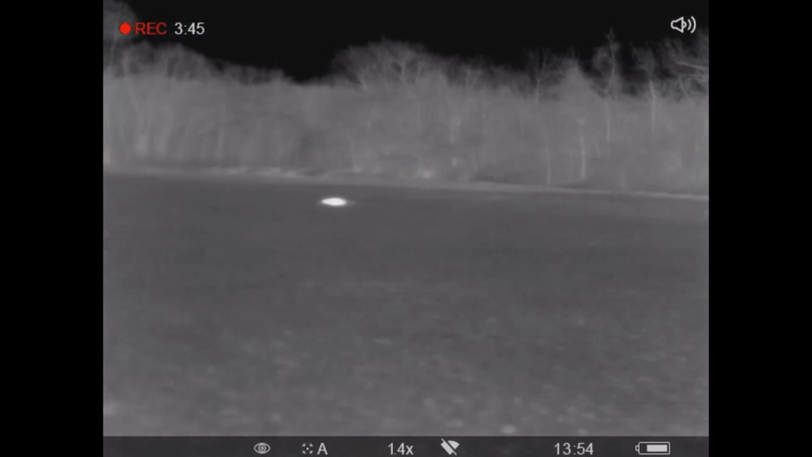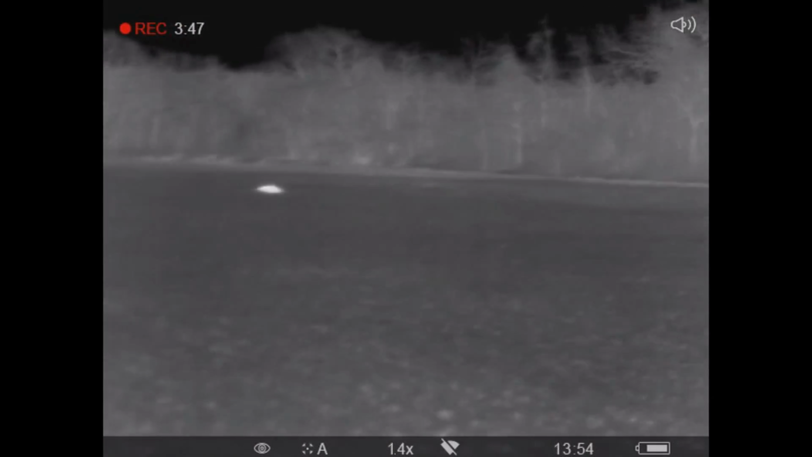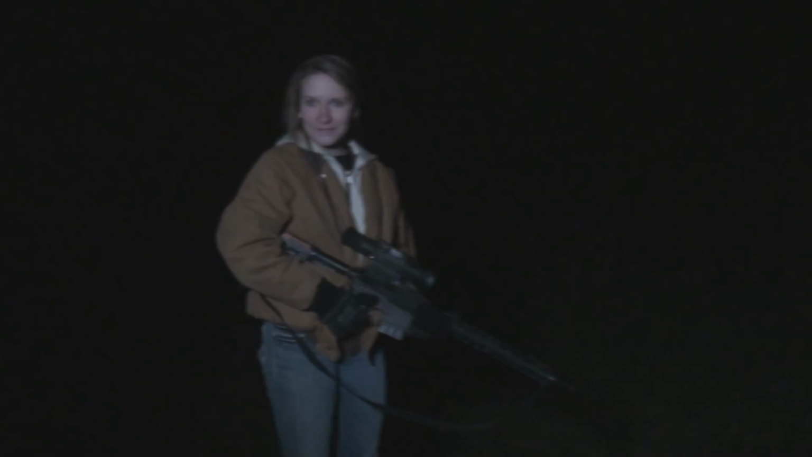No, you hit him good. He's down for the count. Good job. Look at that steam still coming off of him. When he quits kicking, we'll set him up.